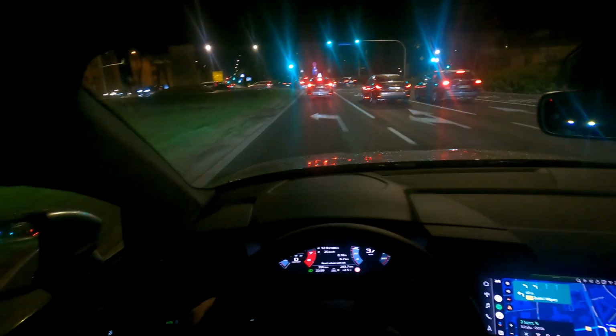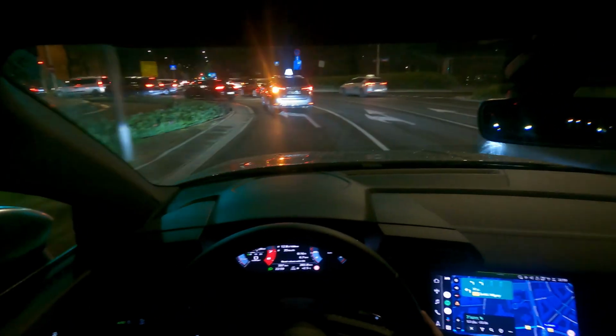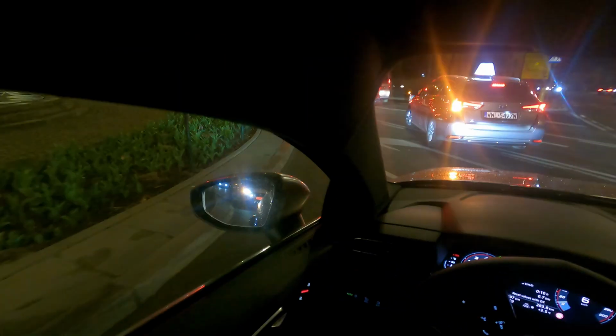Does not connect that easily, especially in the beginning, or if you have a weak signal. Or you can hear the brakes whistling. It's 2.5 degrees, perhaps that's the reason.